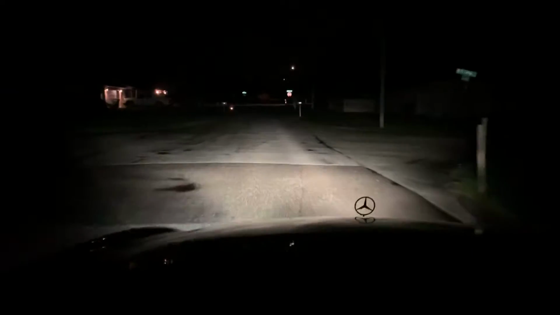I think they're called Innovated or whatever. They're on Amazon. I always use them. They're pretty good quality. I normally don't install HID kits in cars that